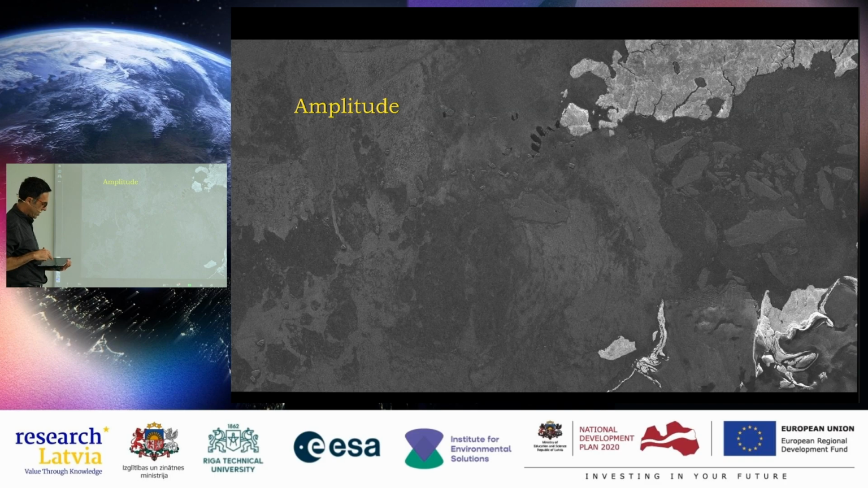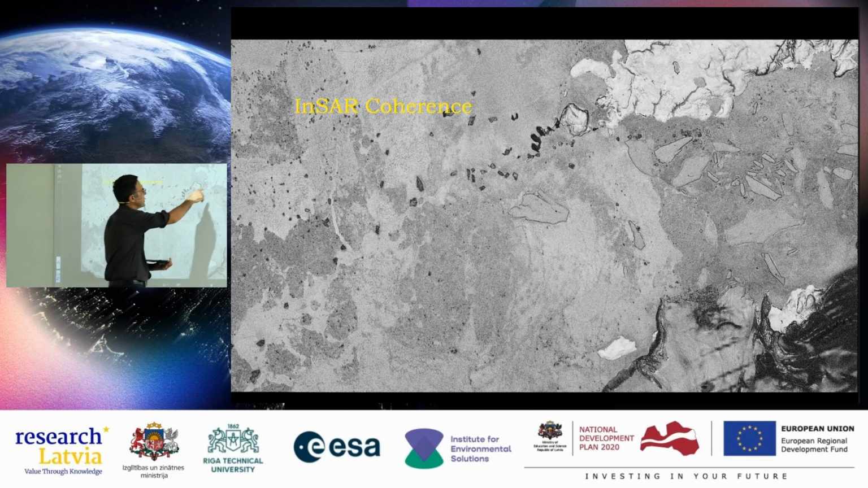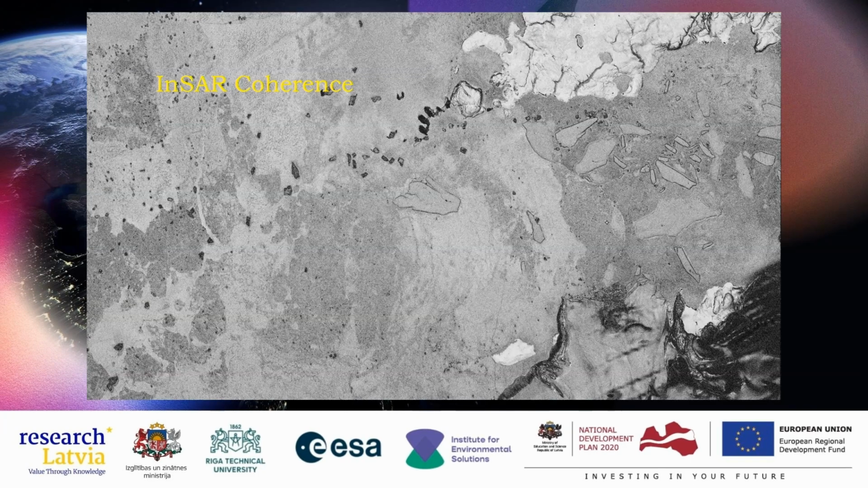If we now look at the coherence, we get this. Right. So now 0, or let's say 1, so white means very high coherence, very comparable. So the rocks here are very comparable in these images. And the ice also quite comparable. There are some areas which are black. These are probably holes in the ice where we see the water, and the water changes over time.